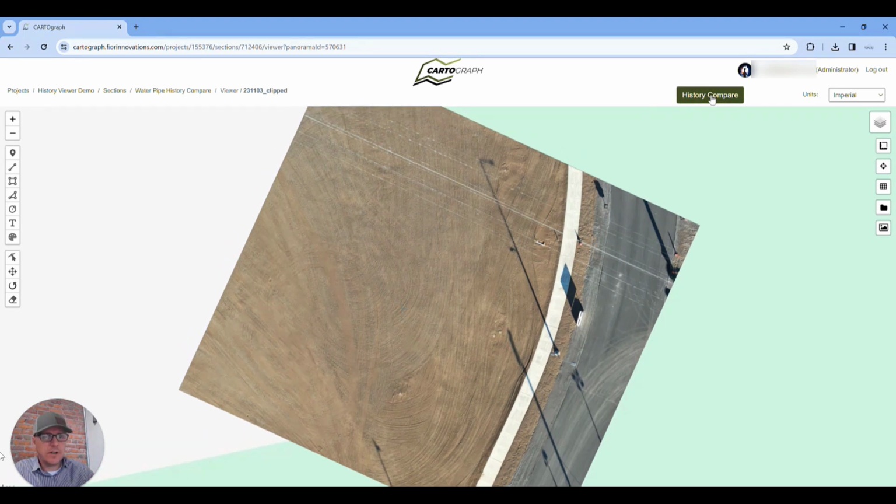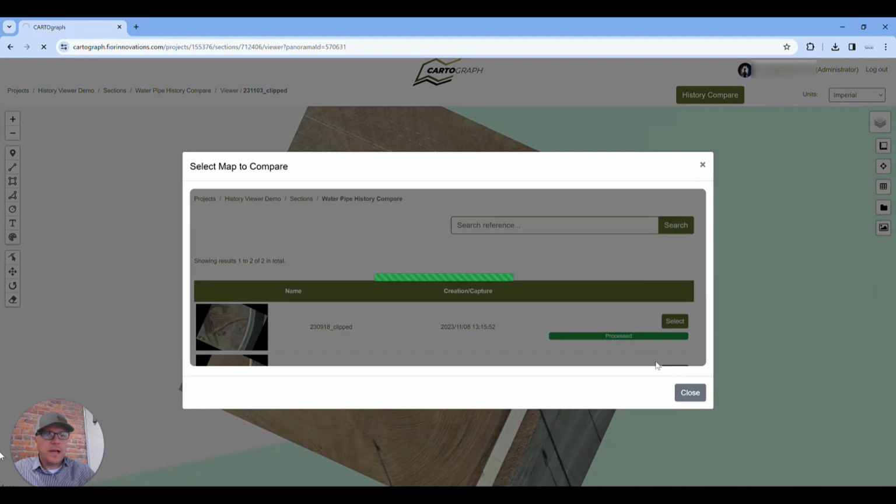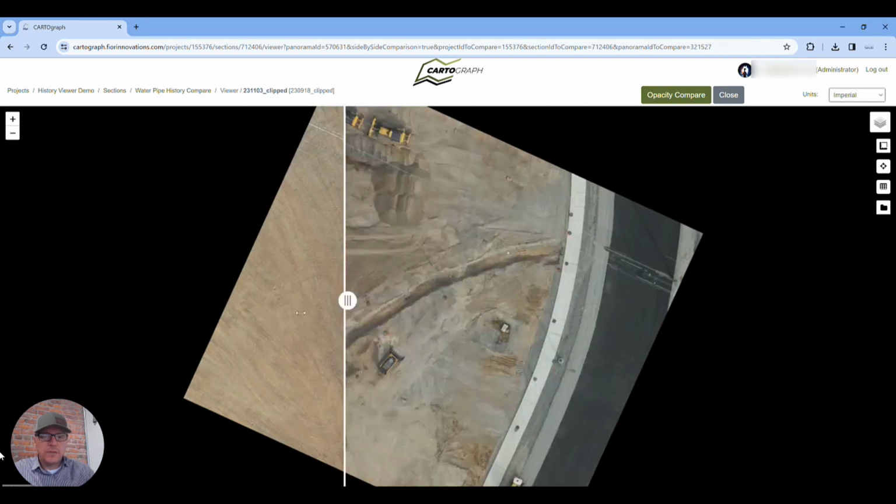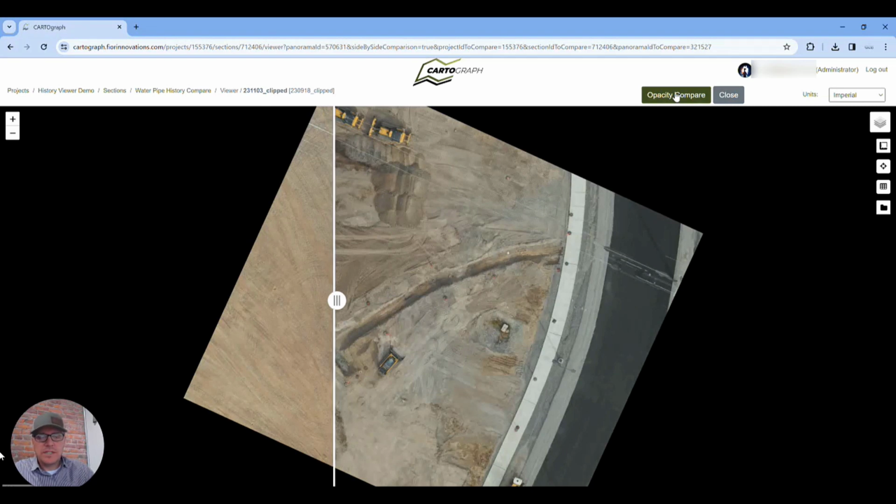In this context, I'm going to go to the history compare, and I'm going to look for previous maps, maybe where pipes were buried a few days before this one. And now I can see this sort of way of looking through time and understanding what things were buried. But we have a tool that's even better.